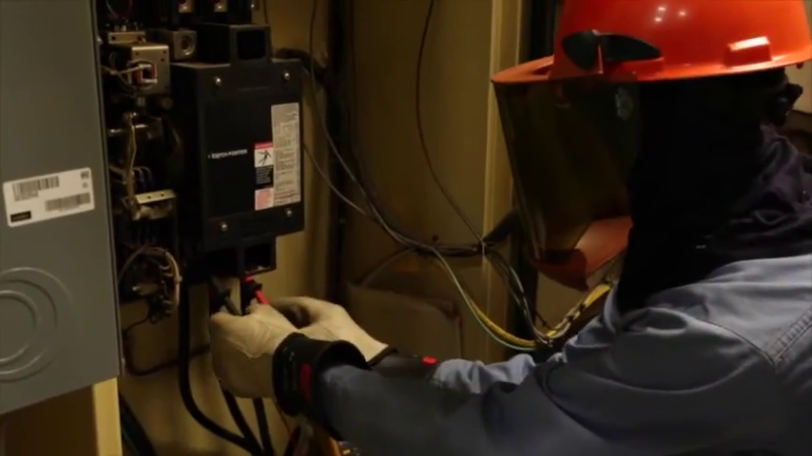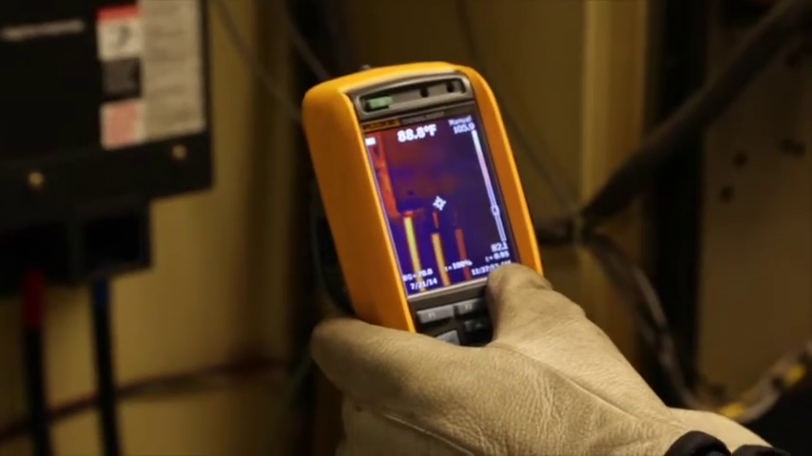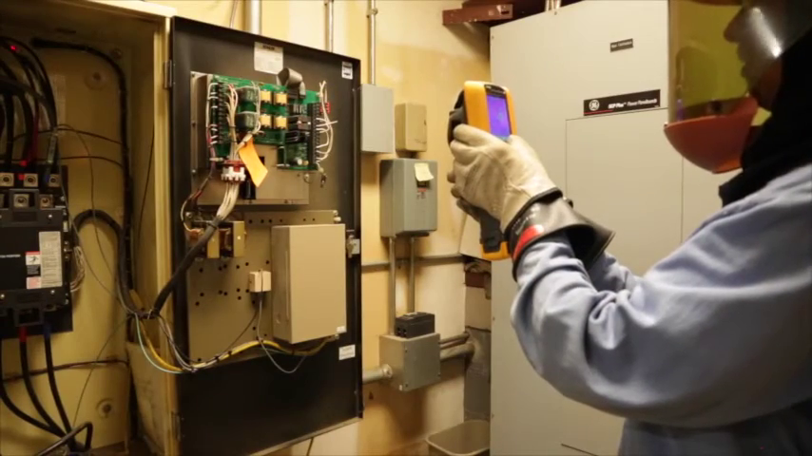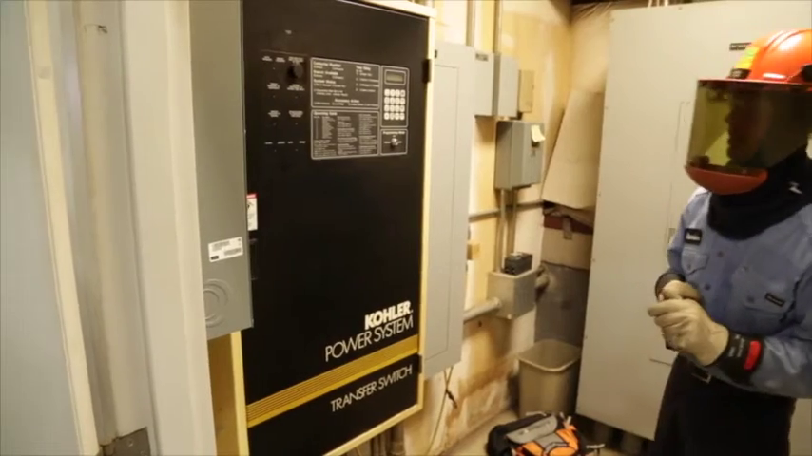The voltage is verified and recorded. Test and record the amps on each phase. Thermal imaging is taken of the transfer switches. In addition, thermal images of the control circuits are taken. After testing, the transfer switch door is shut and the load switched back to its normal state from the emergency source.